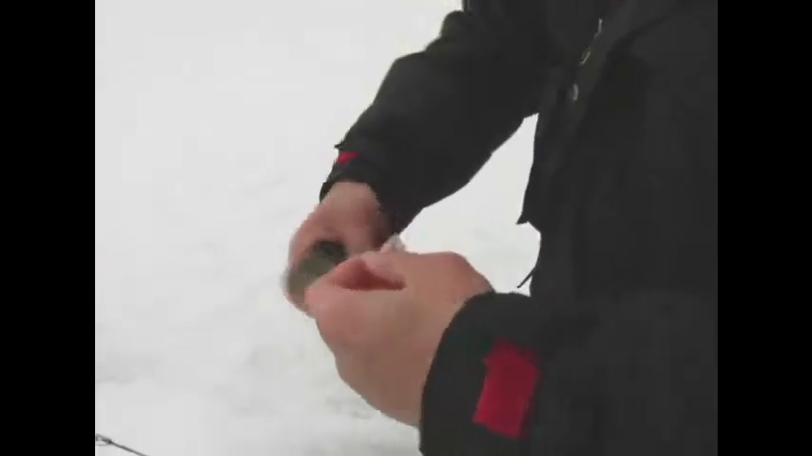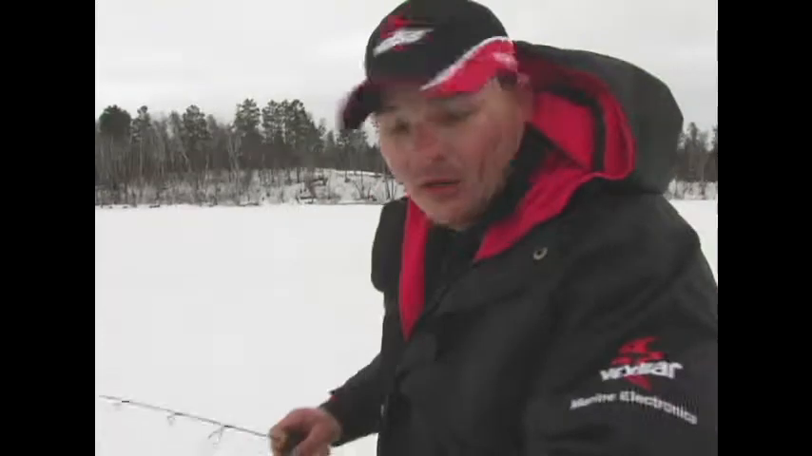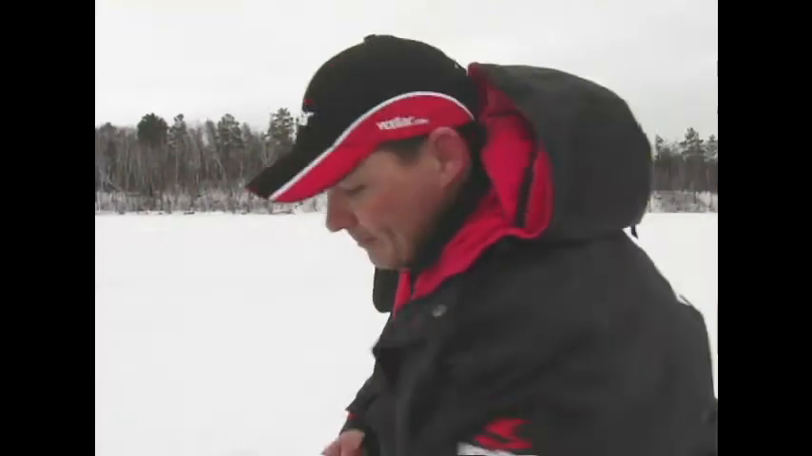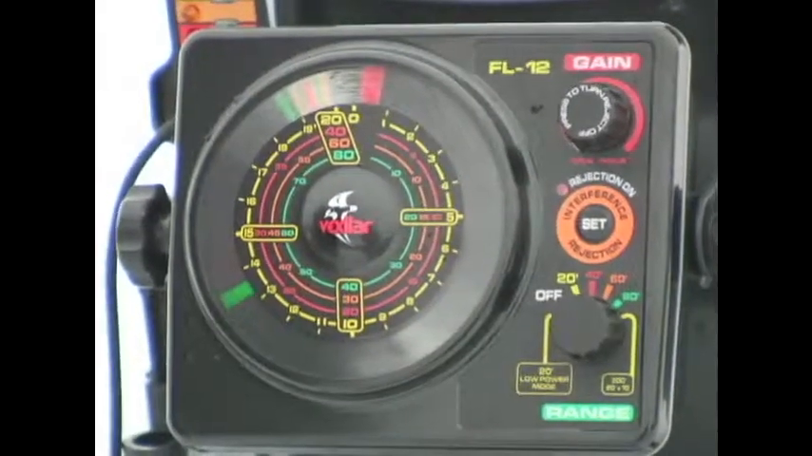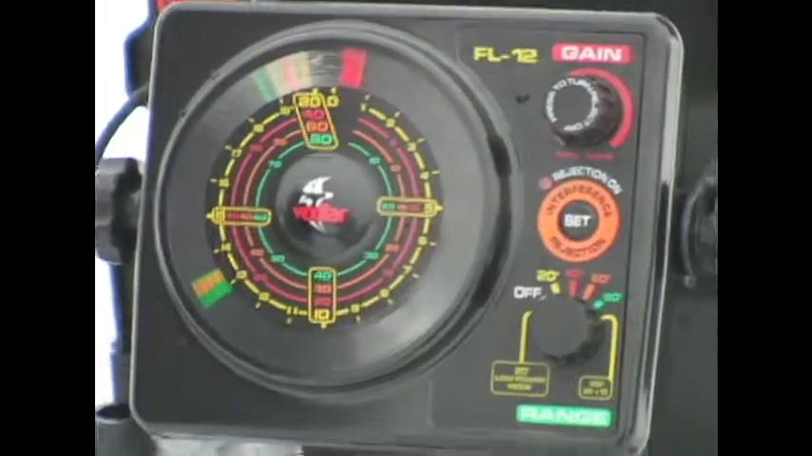Now, this isn't exactly what we were looking for. We're looking for a crappie, but you see what I'm talking about. I know which fish are ready to eat my bait, which ones are active, and which ones I should pass up on. Okay, we're gonna drop the bait down, and you're gonna see it here on the display shortly.